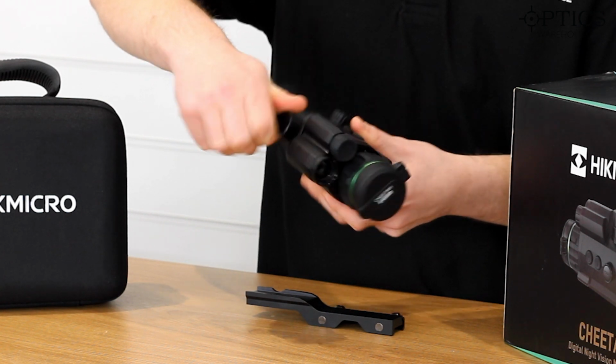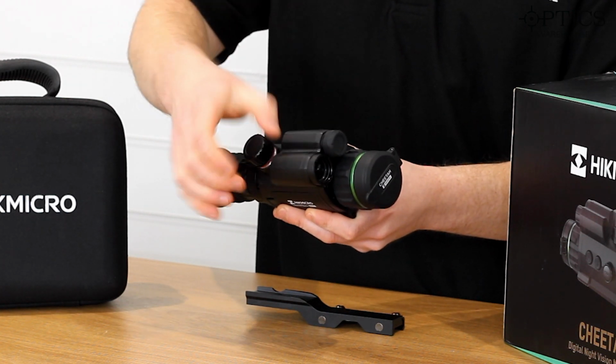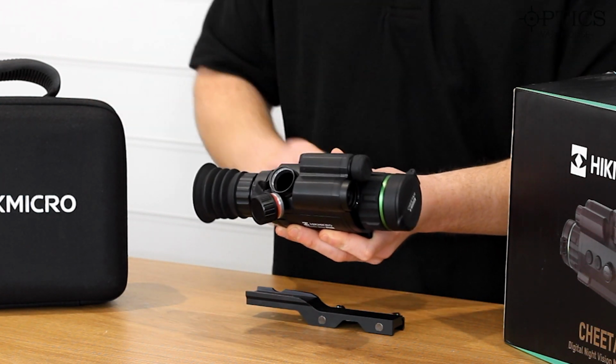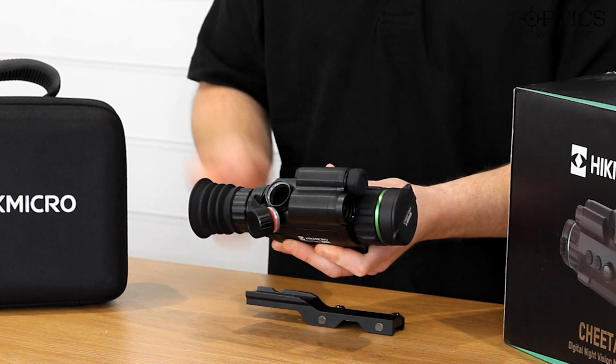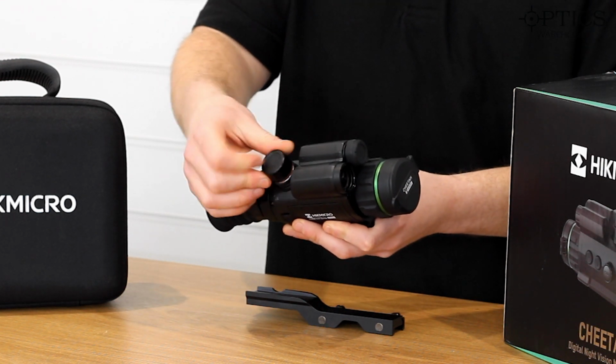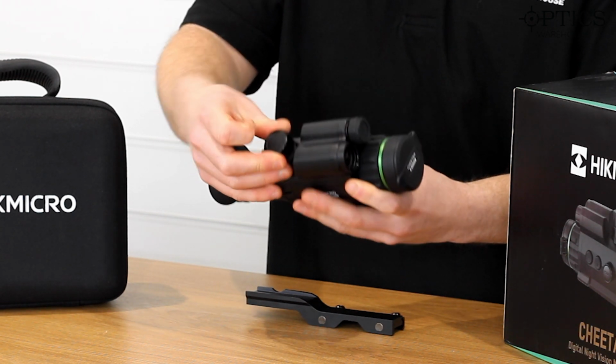As you can see on here, just unscrew the top, nice waterproof seal there on top. That just comes off, open that one up, drop your 18650 inside there. 2 come in the box with a charger, so if you do run out of one, you just whack the other one in and away you go. Of course, you can buy your own separate 18650s, which makes it quite a nice versatile piece of kit.